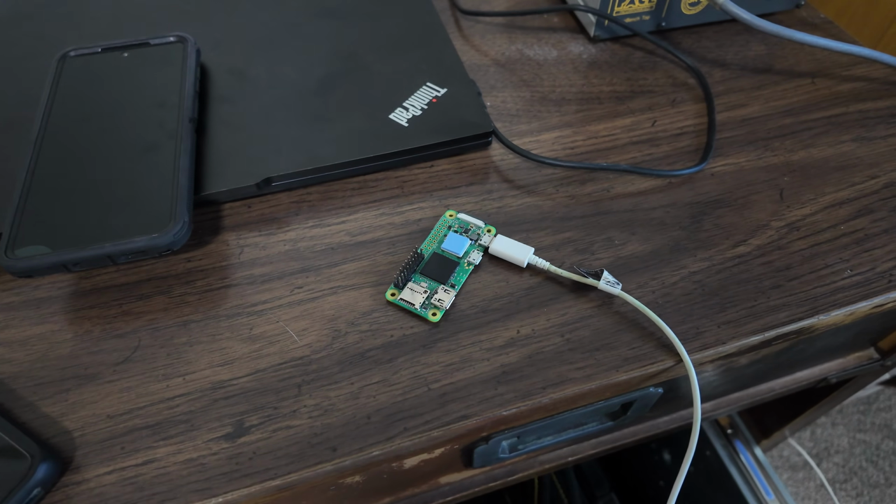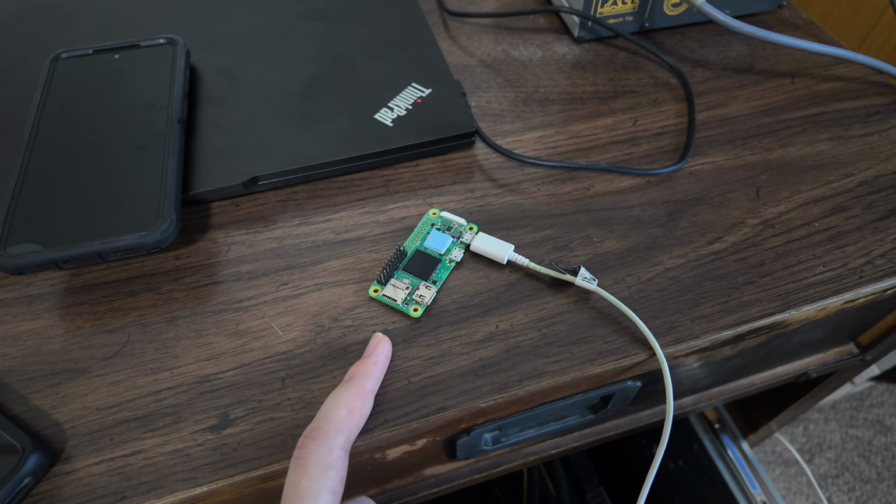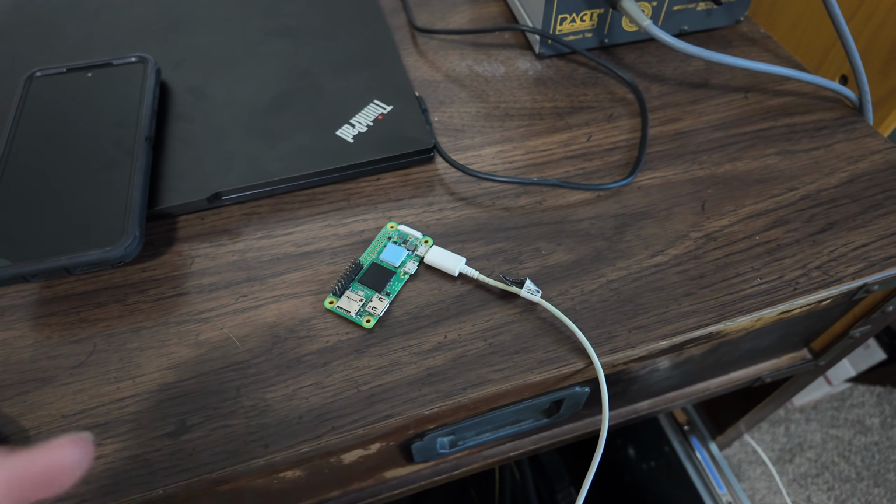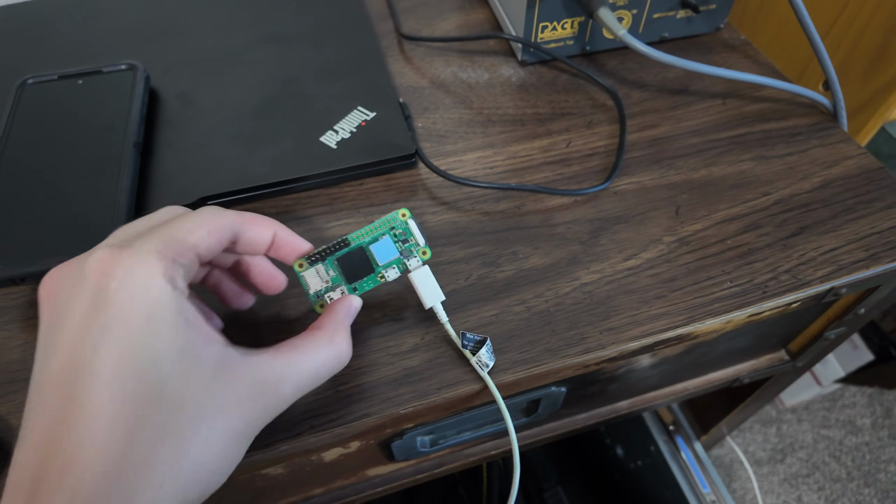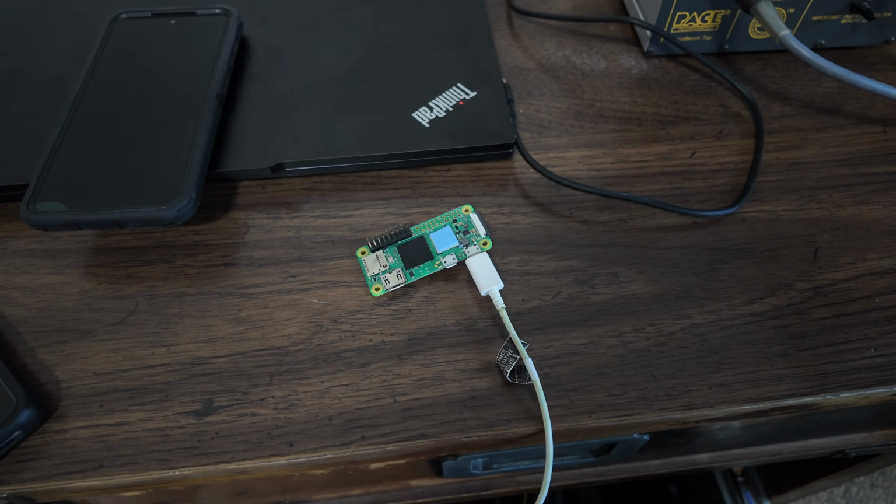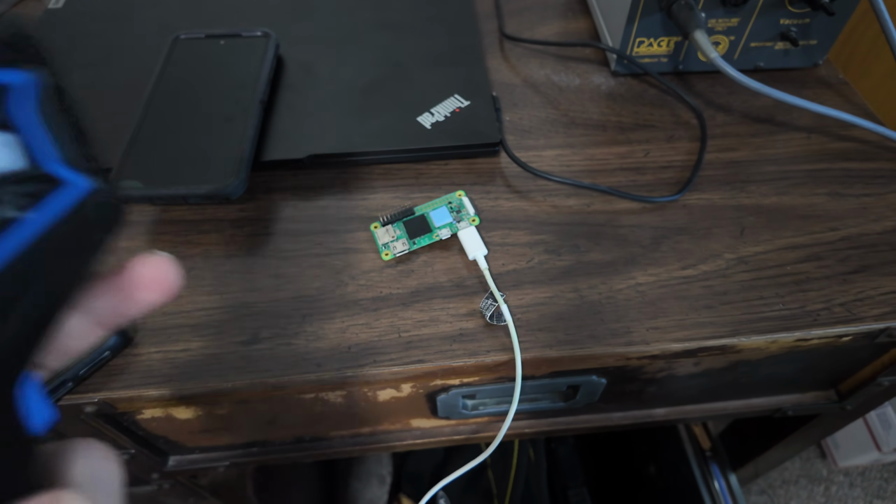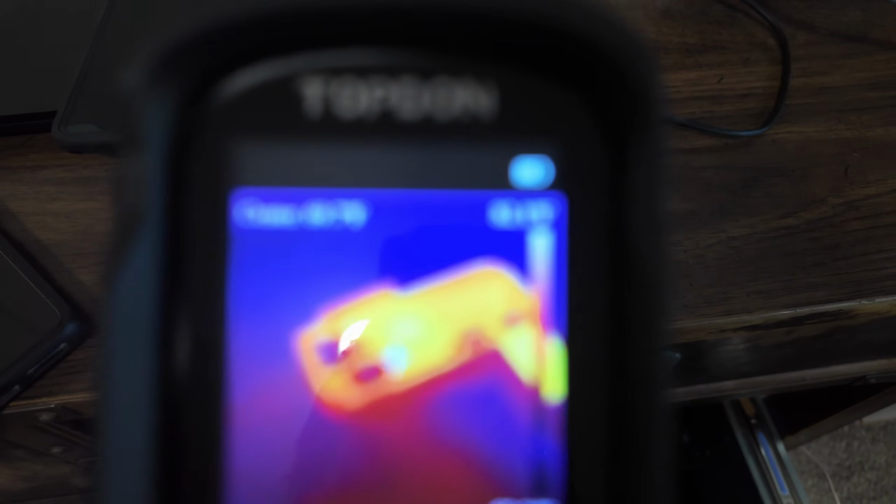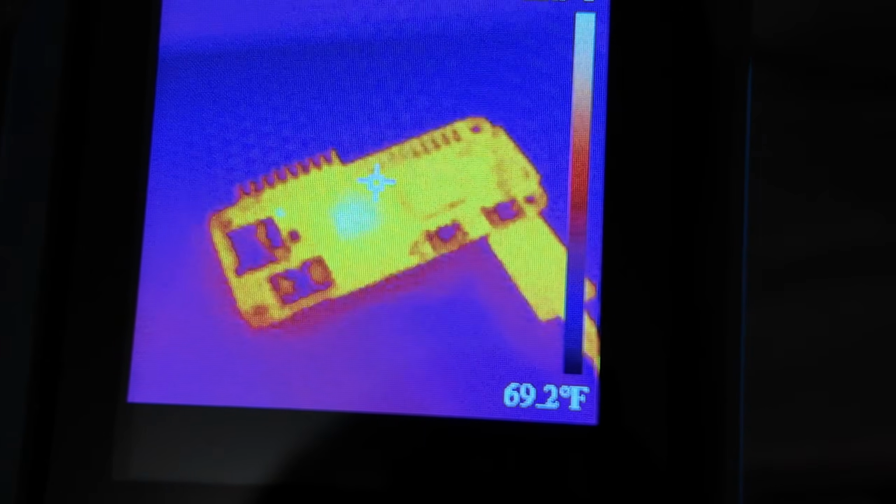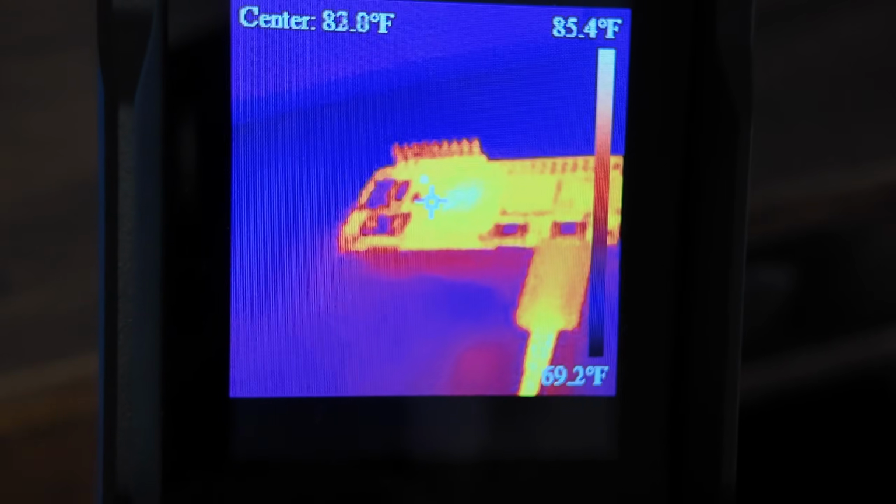The thermal imaging camera can also be used for troubleshooting electronics. In this case, I have a Raspberry Pi Zero 2 W and it's not working. There's an LED on here somewhere that flashes 4 times. Actually, I don't even know if it's doing that now. So one way you can determine where to look next for electrical troubleshooting is you take your handy dandy thermal camera and you point it at the thing. It looks like the top left, that little bit is a bit hotter. It's just a good way to tell where a component could be bad.